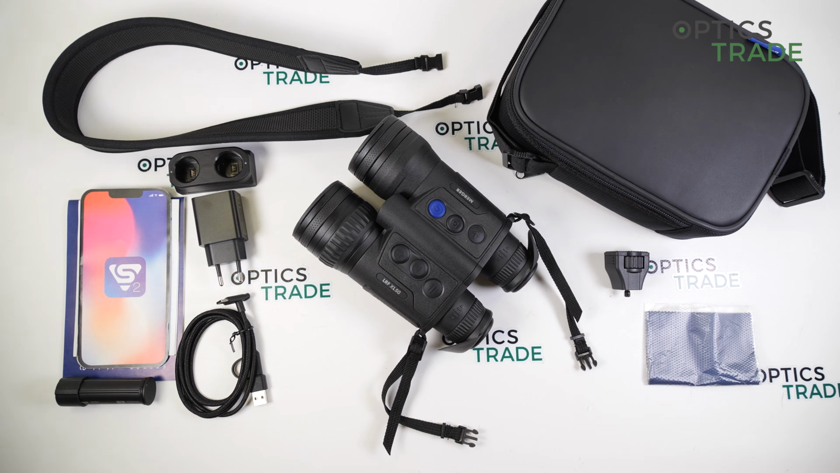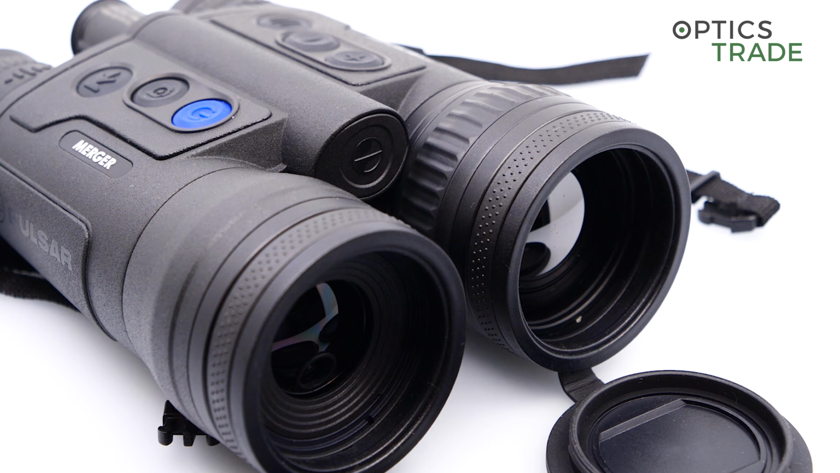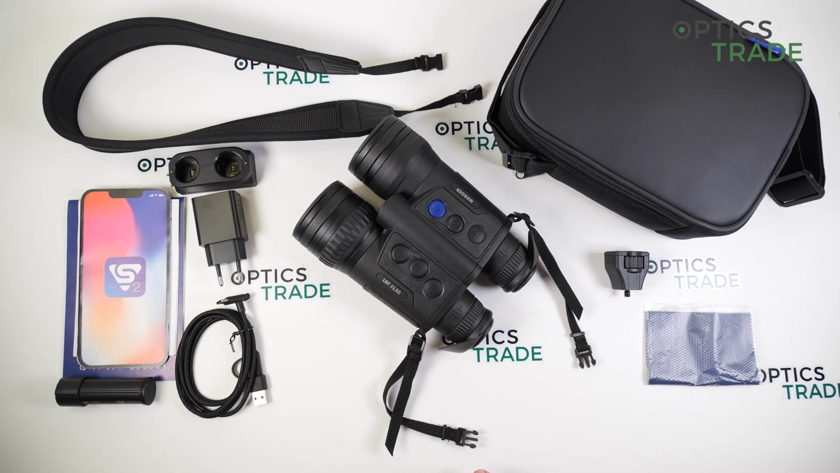Even at 20 times magnification, the image is still easy to see. You can still see the differences, not like on the XP50 model. For comparison, at 20 times you see a lot of pixels. With these models, of course, you still see the pixels at 20 times magnification, but a lot fewer than on the XP50 model. So the image quality at bigger magnifications of this device is just amazing. Yeah, you really have to look through it to see the difference.